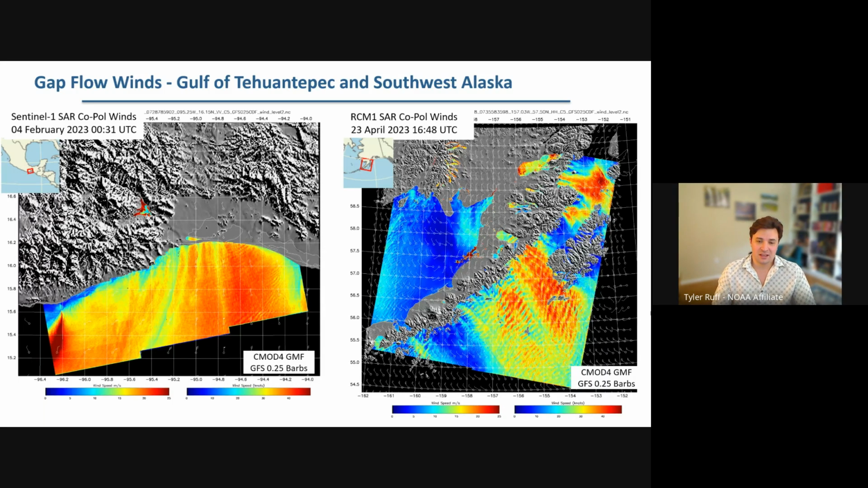The advantage of the cross-pole GMFs are that they do not require any external wind directions. You can actually infer the direction directly from the polarization itself. In case anyone wasn't familiar, cross-polarization means you would transmit a vertical signal and measure the horizontal response, and vice versa with horizontal and vertical. So we do not need any weather models for that.